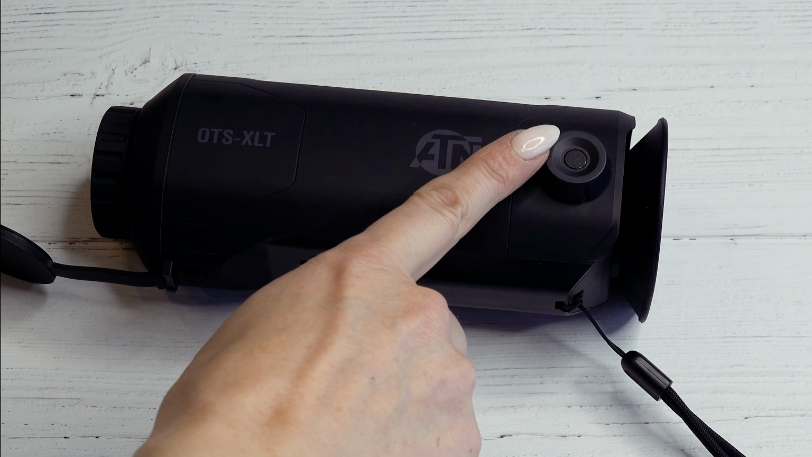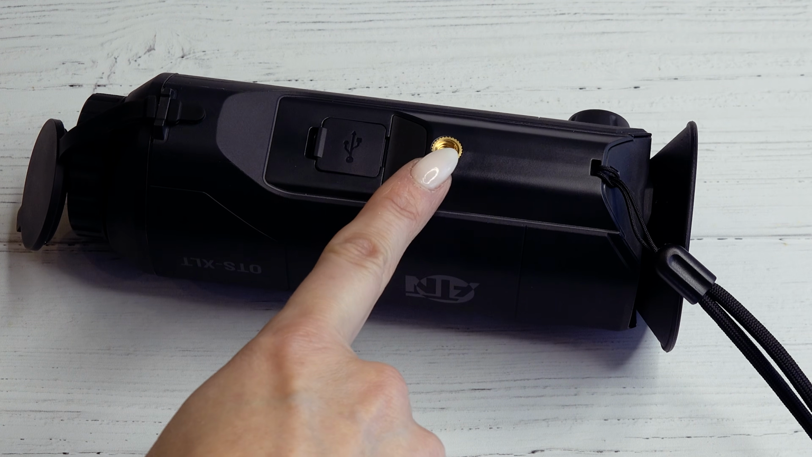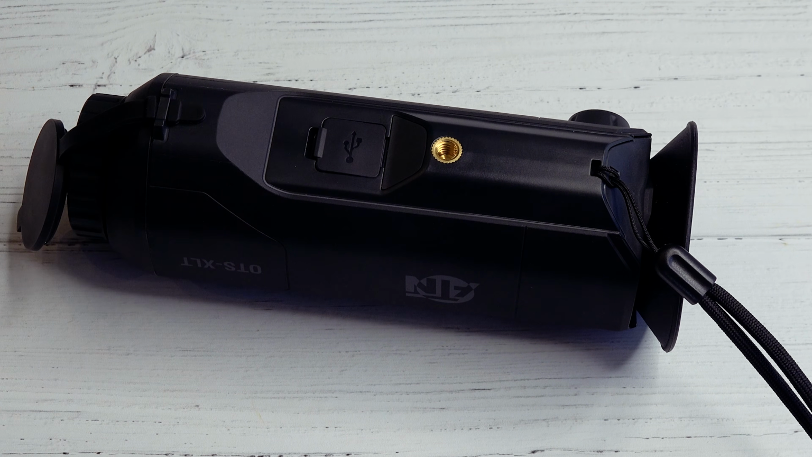By turning this diopter knob, you're going to see very slight adjustments to the image sharpness. On the underside, you have a threaded receptacle for mounting on a tripod, and your USB connection port is here for data downloads and charging.